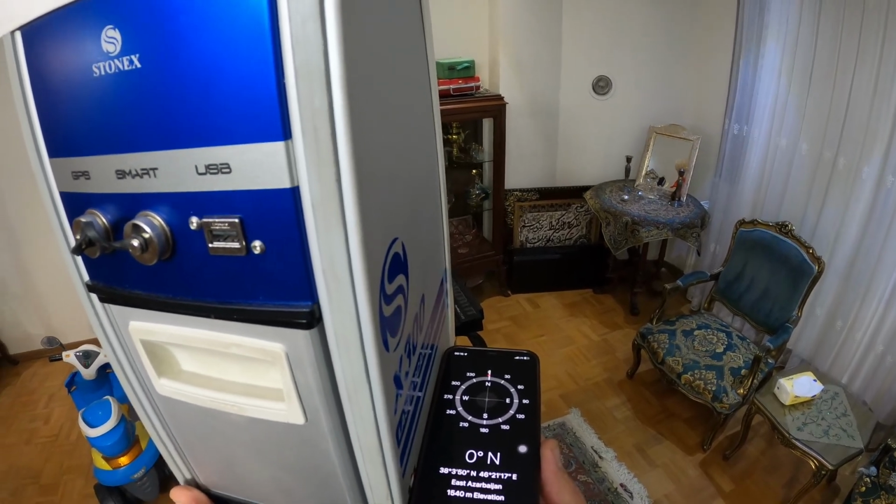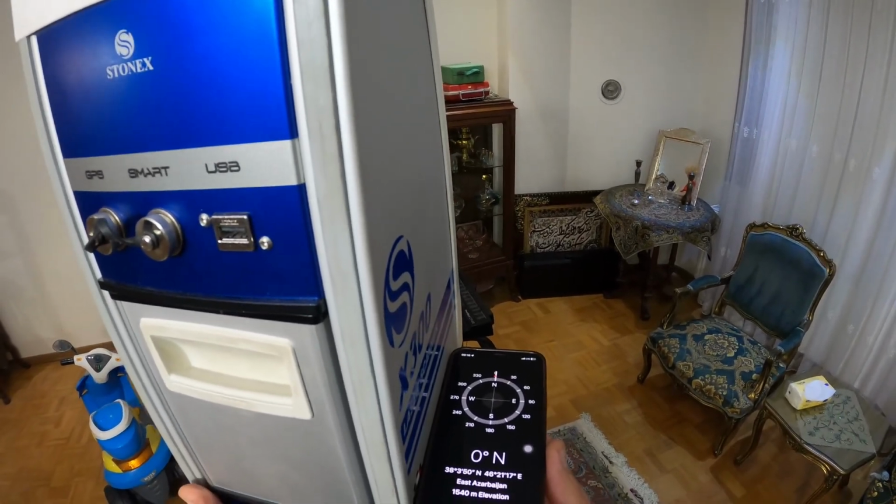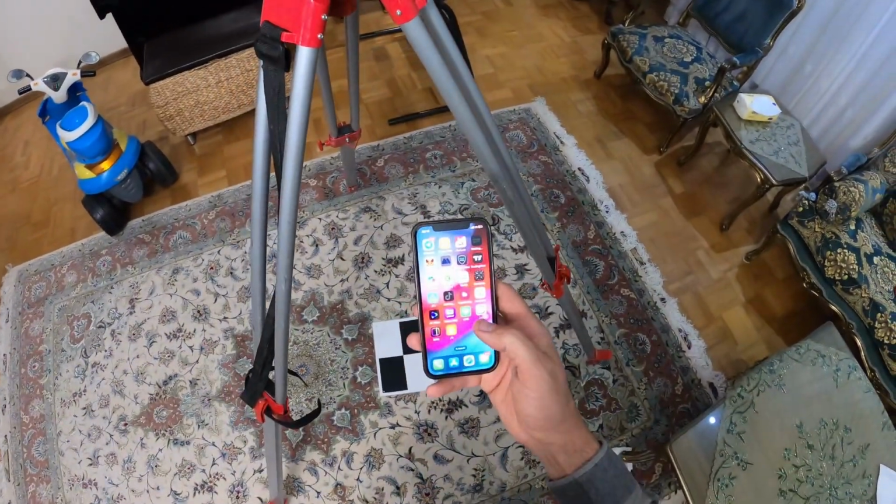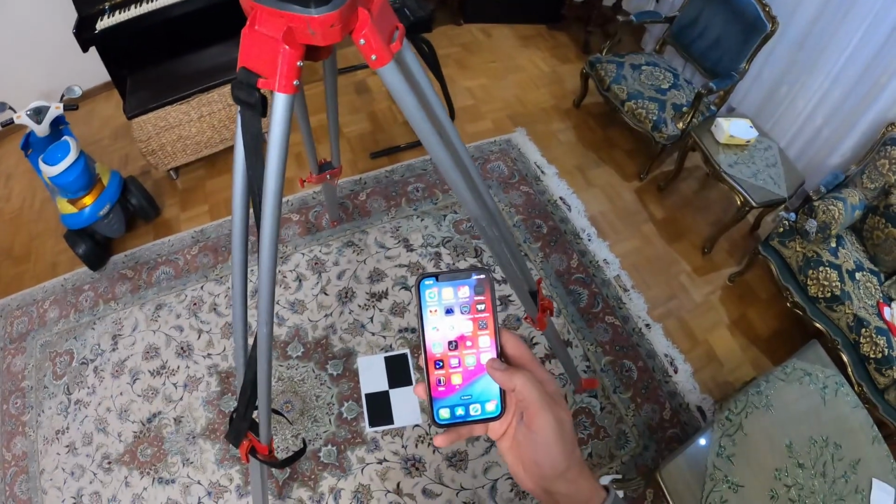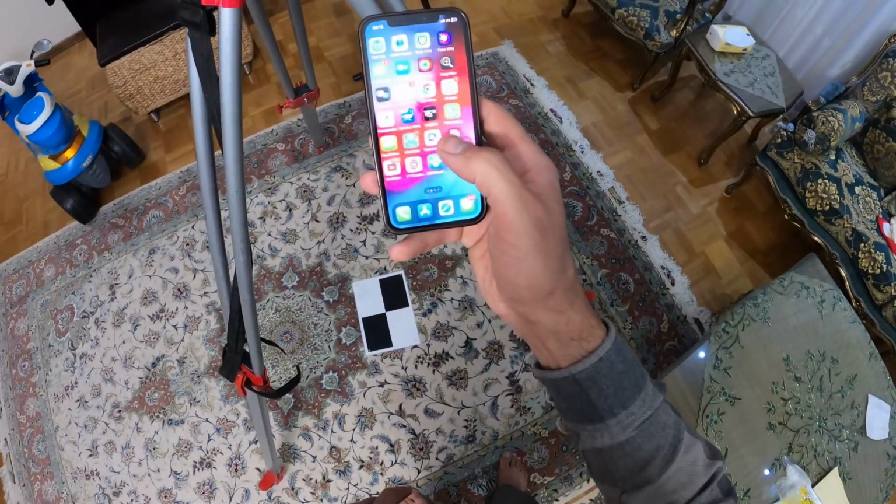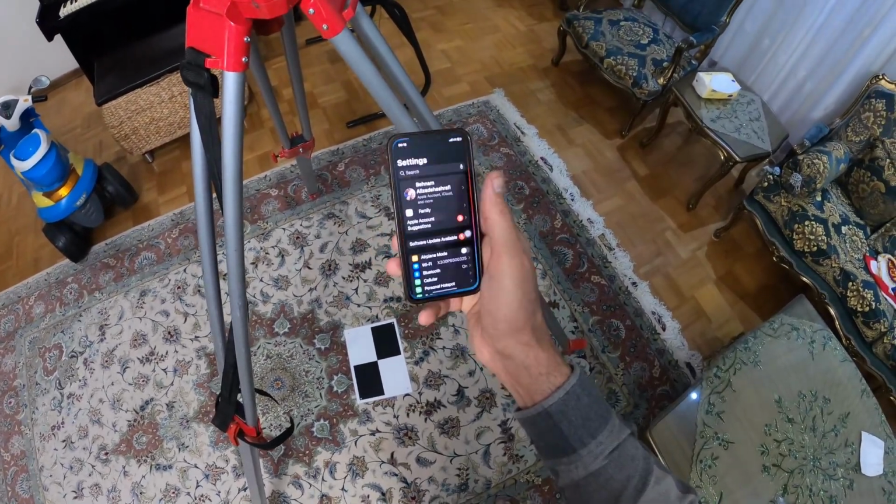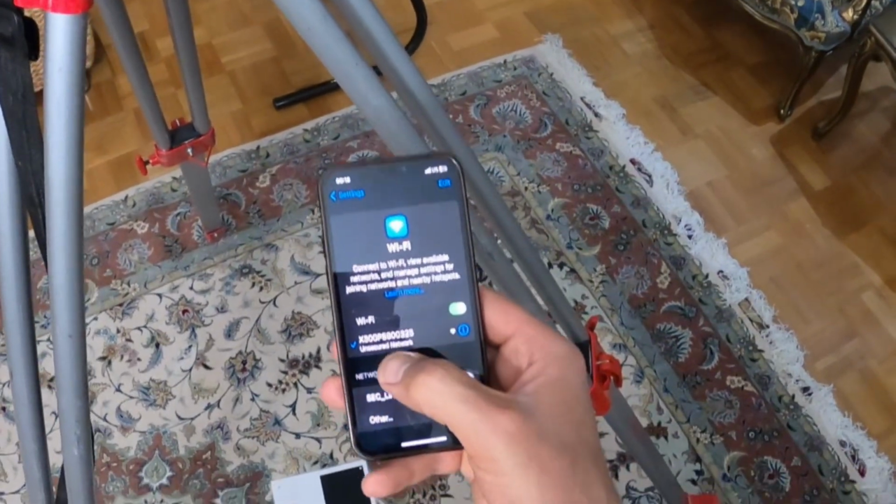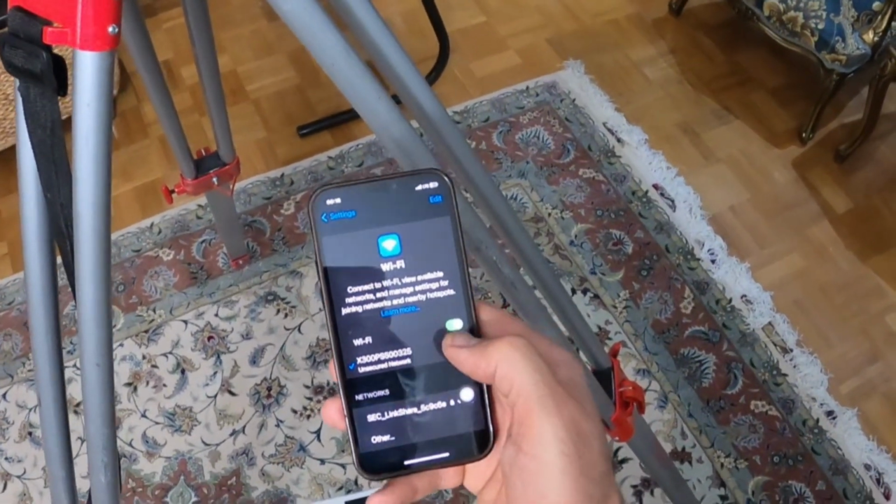30 degree or maybe 45 degree. Okay, now it's time for connecting to this device. For connecting, actually I have to go to the Wi-Fi. As you can see, I'll go to Wi-Fi and connect to X300, as you can see here.